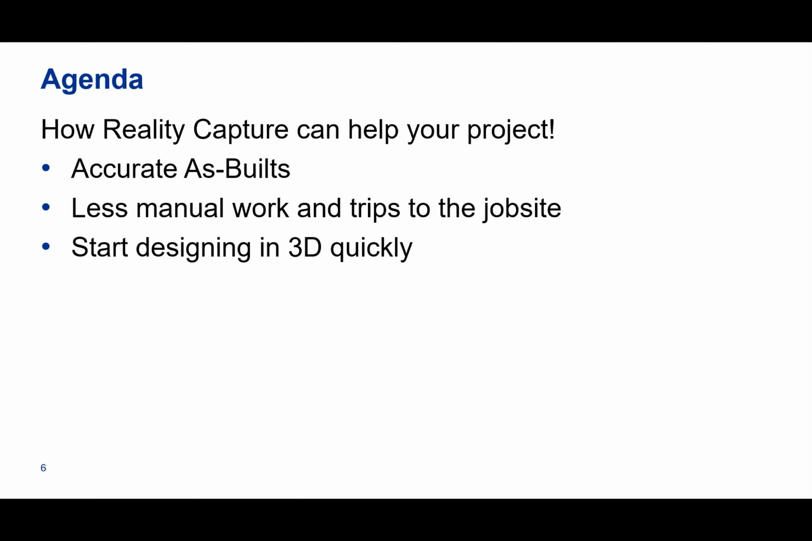I know, if these are A&E folks, so many times when I've done these as-builts, I've had to go three or four times, and we're not talking about driving an hour, we're talking about flying to Orange County, and I'm in Texas, just to pull one dimension. I know it's time consuming. And then how to take all that data and start designing in 3D really quickly. Ted has some amazing examples of how you can do a scan and within hours, you're already drawing a Revit model. It's pretty amazing.